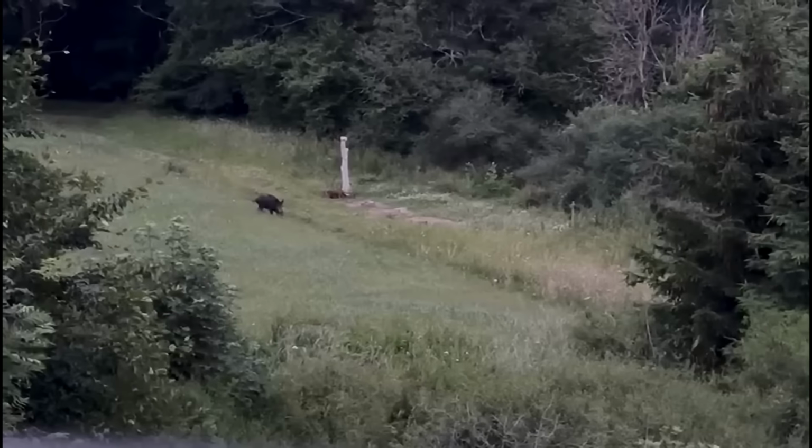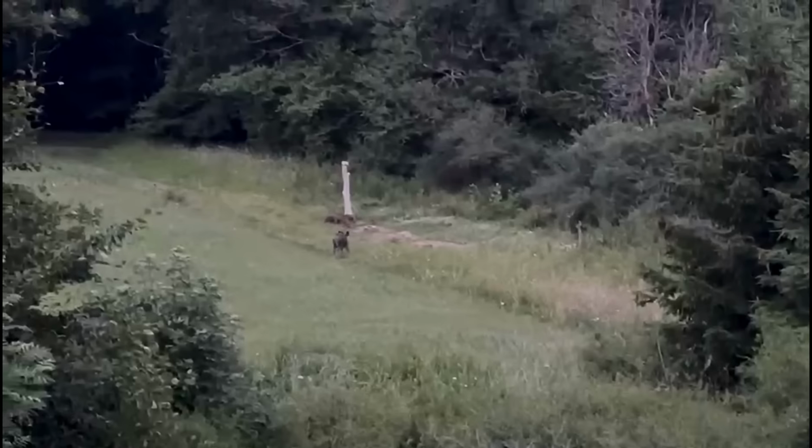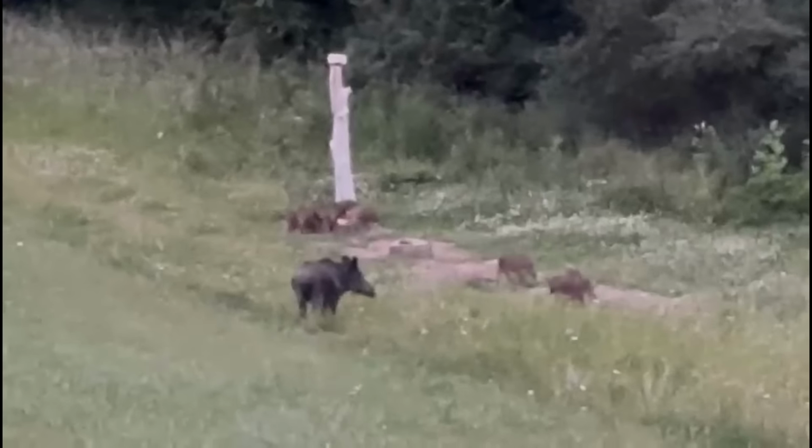It's a rare pleasure to see wild boar in broad daylight. None of the animals are suitable for culling, so we simply enjoy the sight, a true moment to savor.